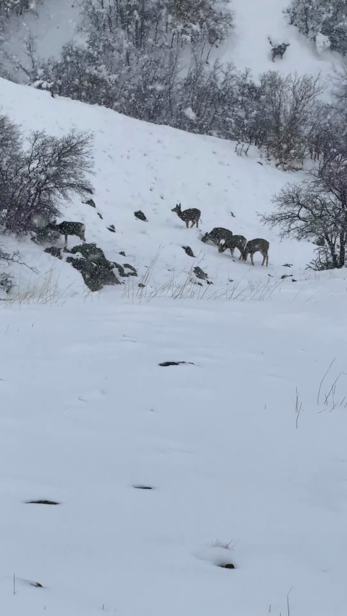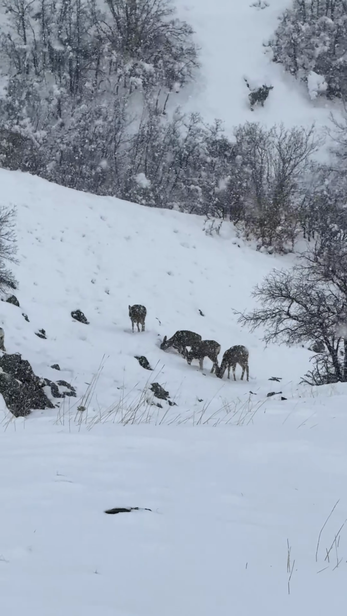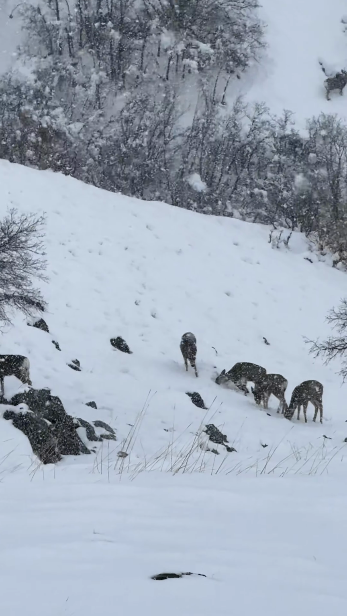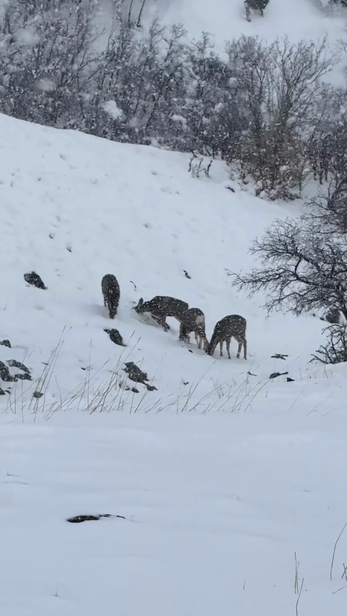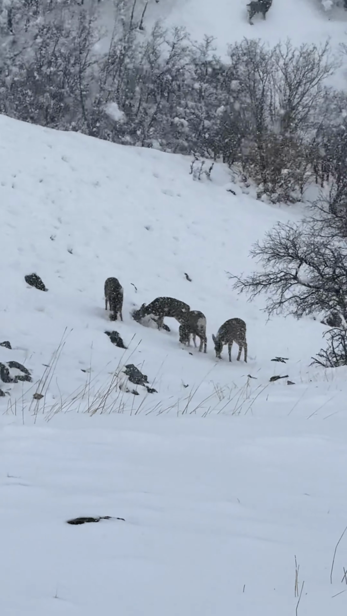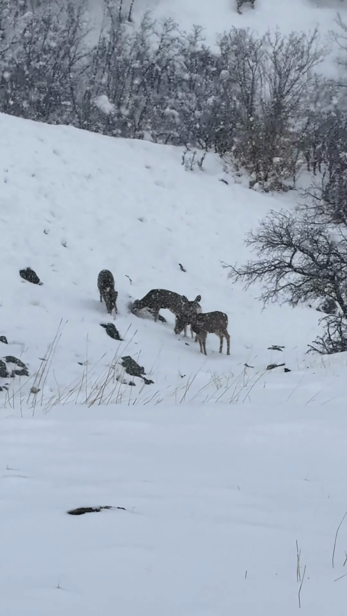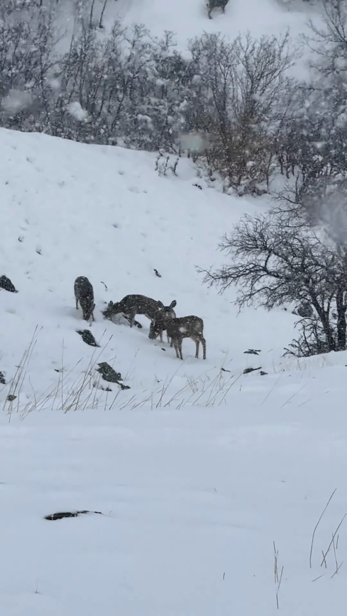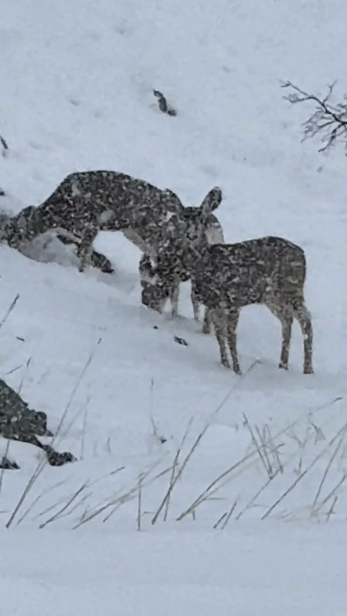There's some evidence. You can see those deer 150 yards away. You can see them pawing at the ground, trying to get to the food they like. See that one there has been digging a hole, something he can get his feet, get his mouth into, and get some food.